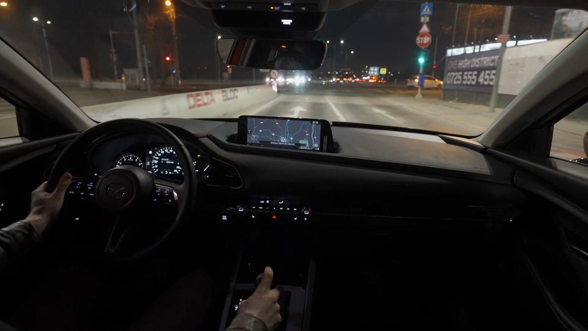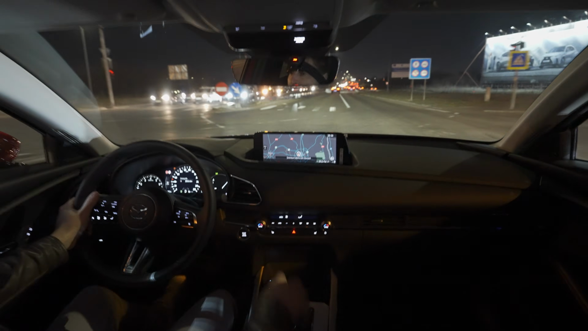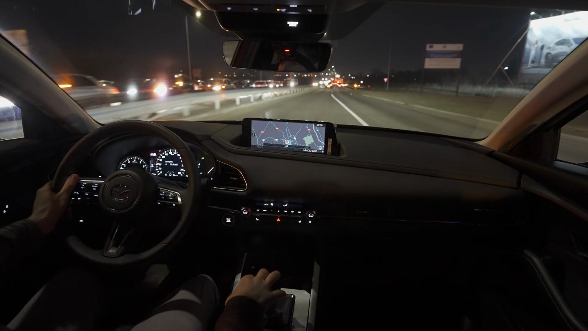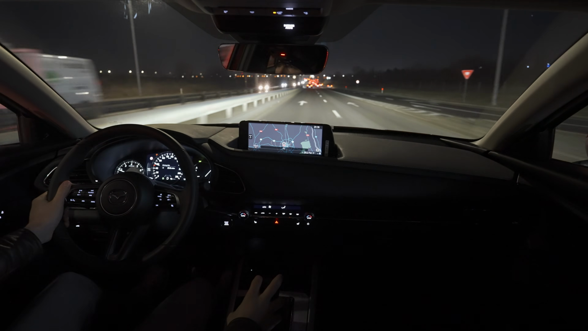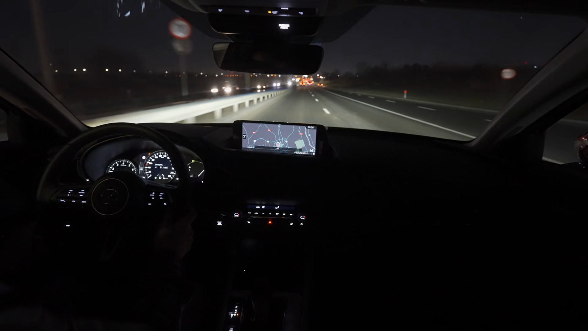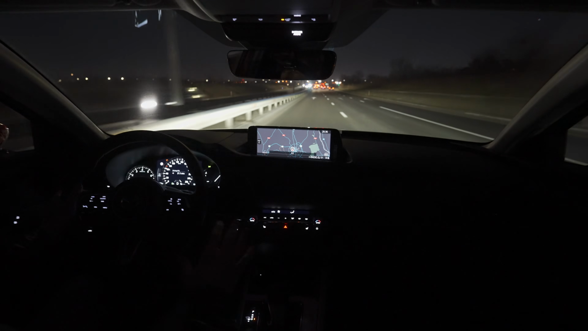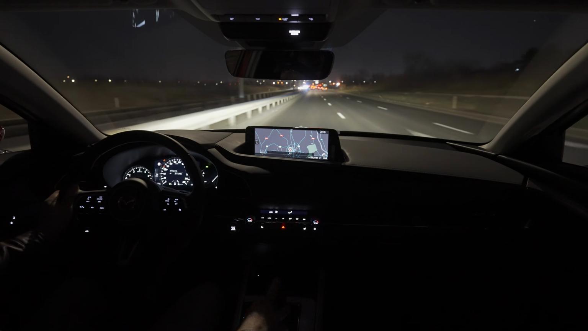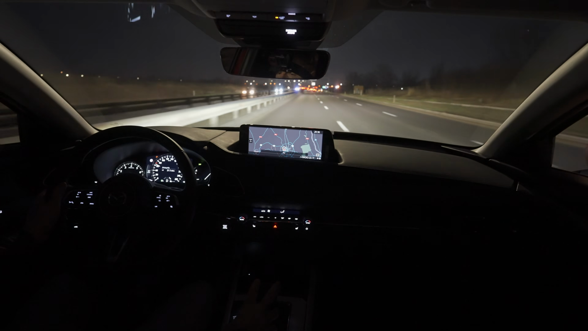Only when you connect your Apple CarPlay or Android phone are you able to use it as a touch screen, but in general it's not made to be a touch screen, and this is much safer when you drive. But at the same time, by the way, you have a button here on the left side where you can turn off this sound when it bothers you, for example, for different safety features.